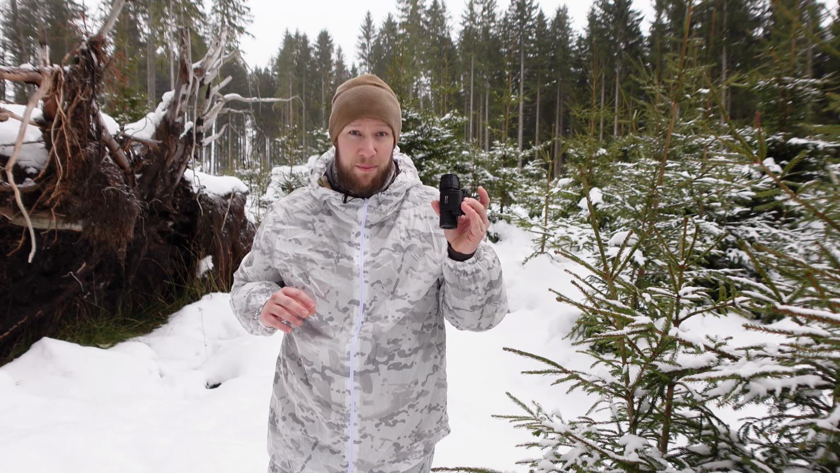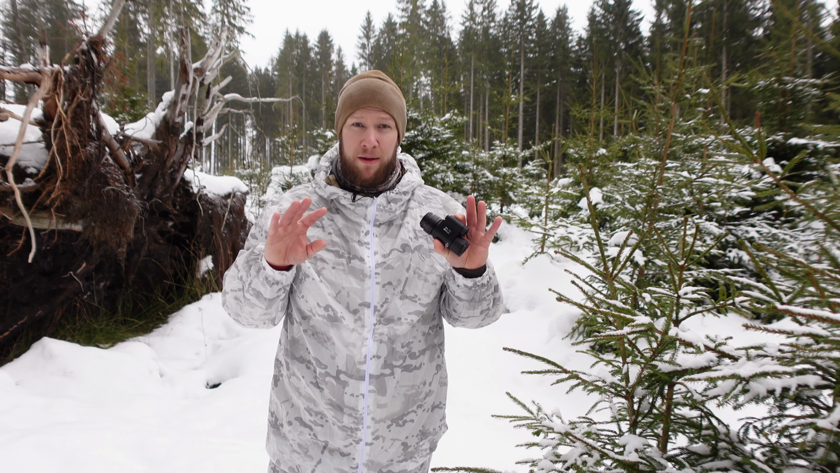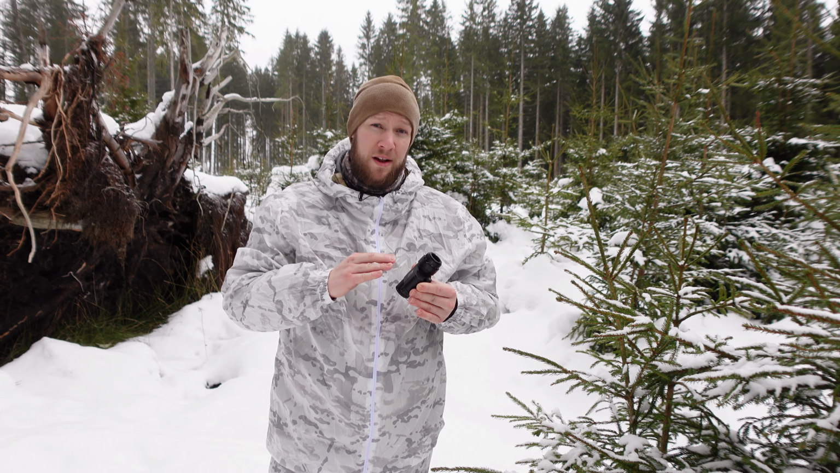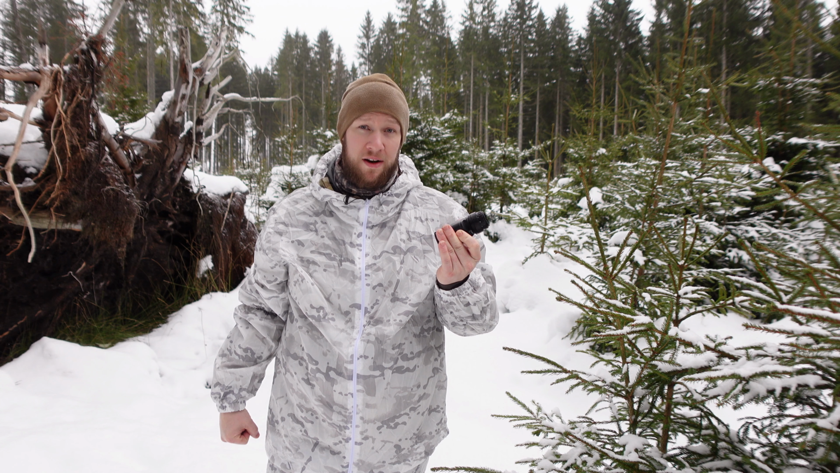I bought this unit with my own money, nothing sponsored. I get nothing for this, yeah. I only show you the product because I think it's a pretty good and pretty beefy unit for this kind of money.